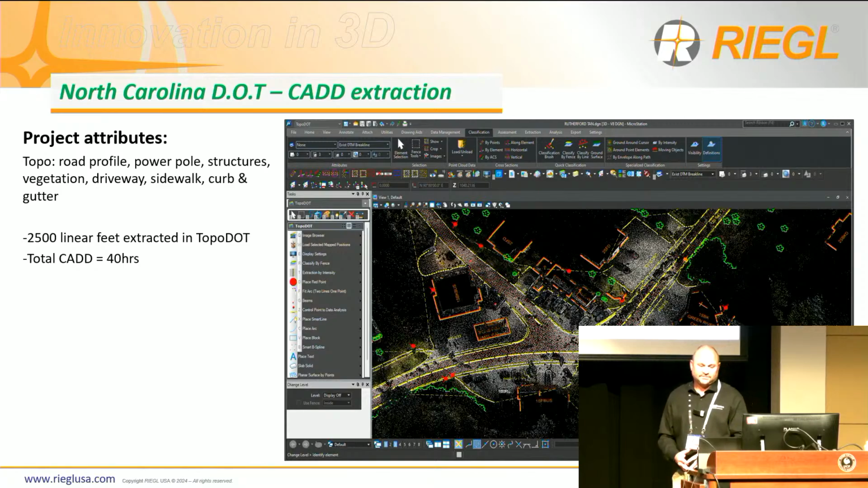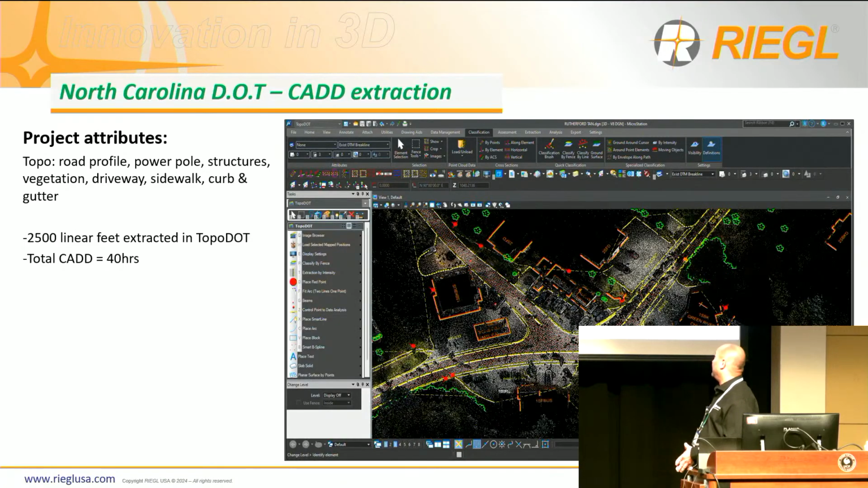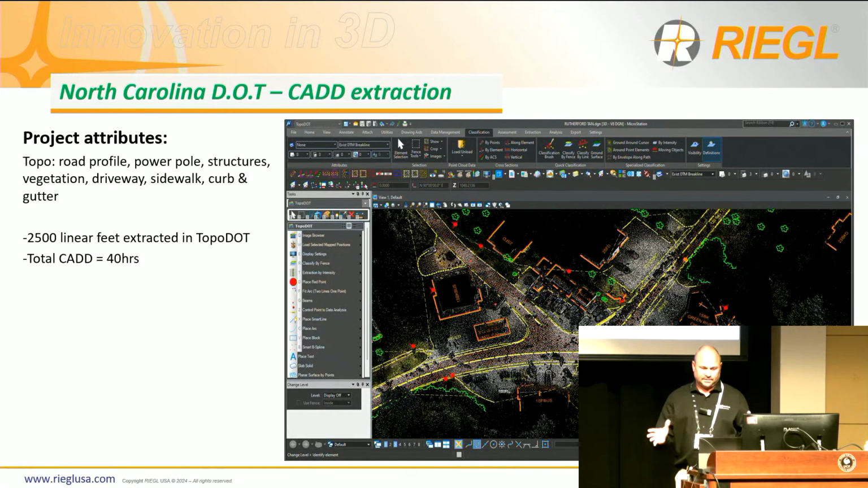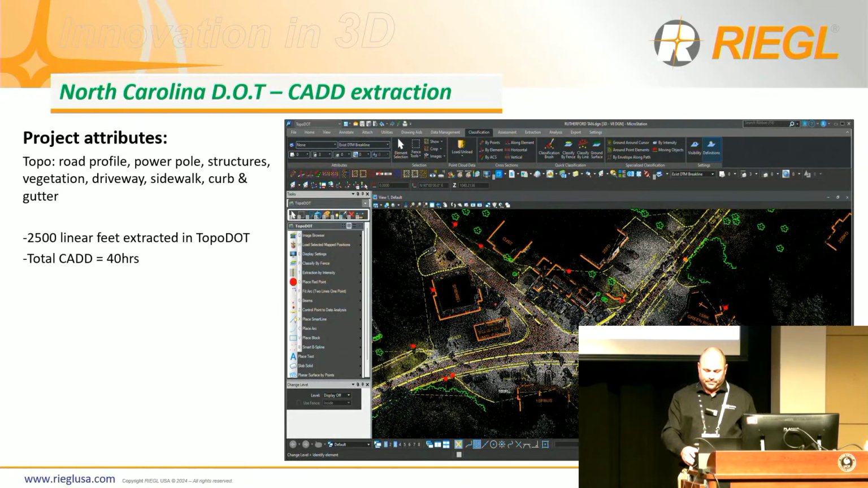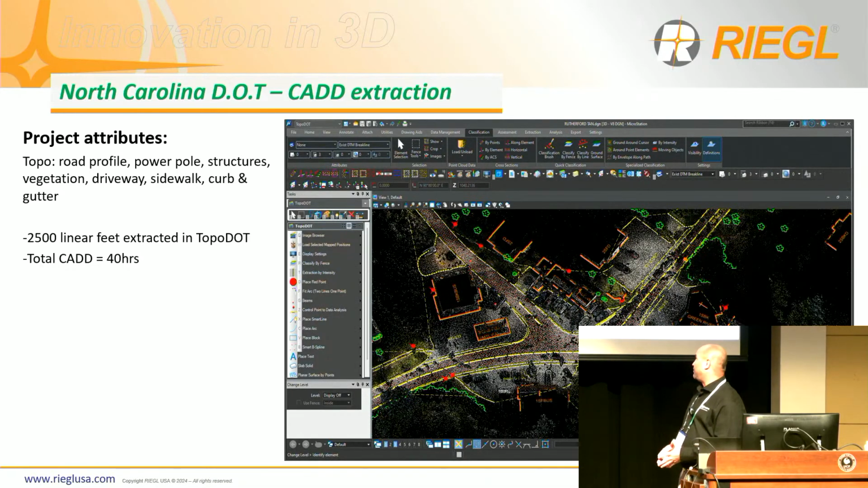The total CAD time for this job, so 2,500 linear feet, is 40 hours. It was just real time consuming to go around the curbs and gutters and driveways and extract the trees and the poles and all that stuff. So you just got to keep that in mind whenever you price a job. If they want complete topo, it does get time consuming.